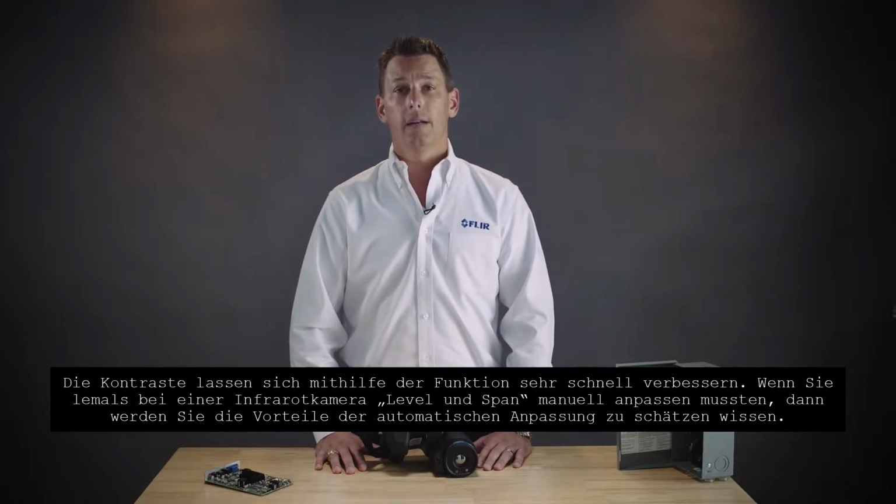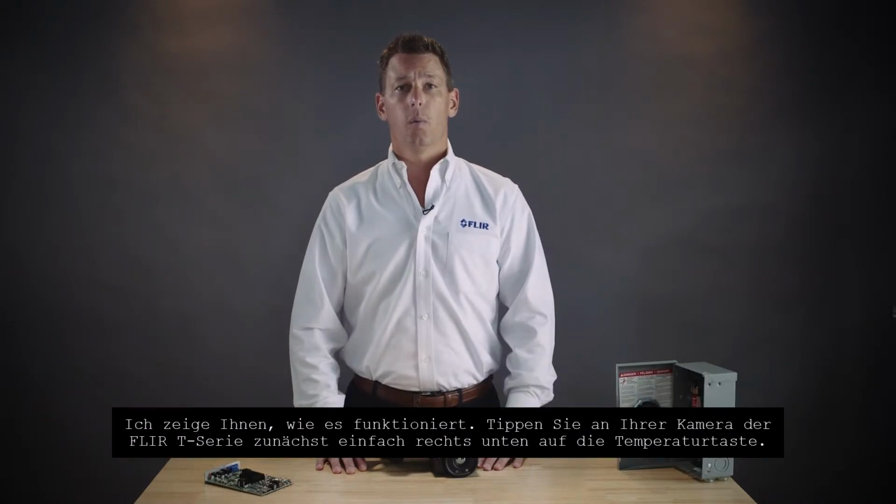If you've ever had an infrared camera where you needed to utilize a manual level and span, one-touch level and span is going to be the feature for you. Let's show you how it works.